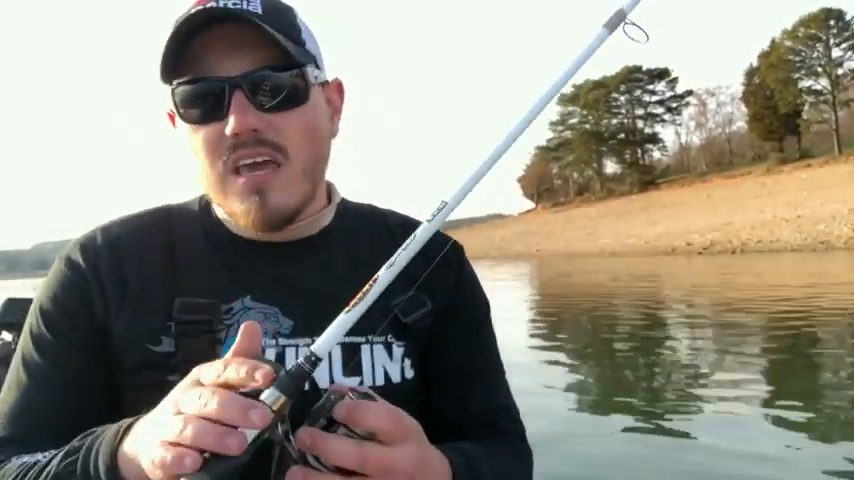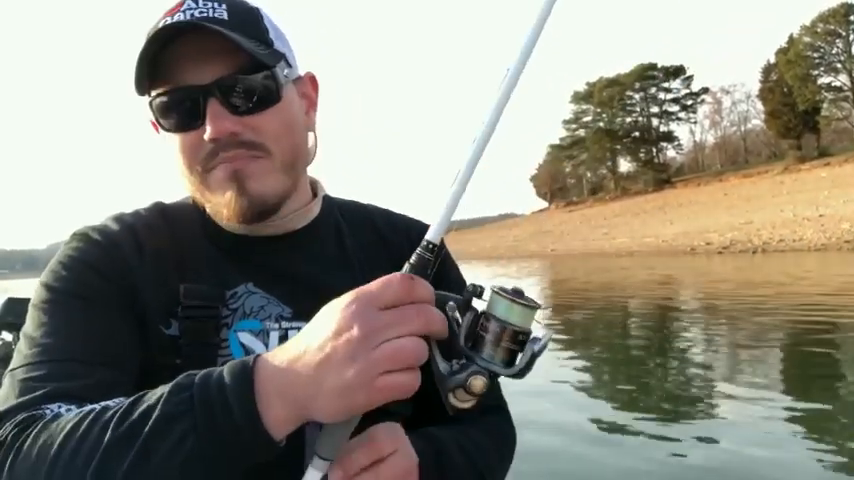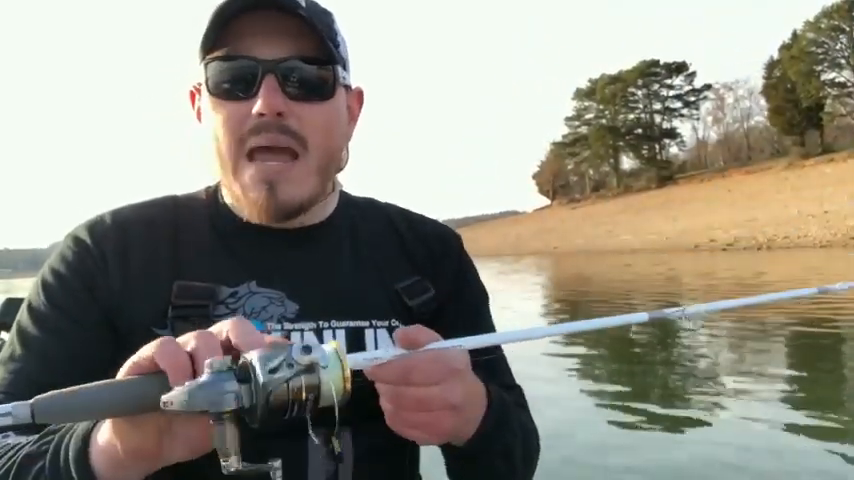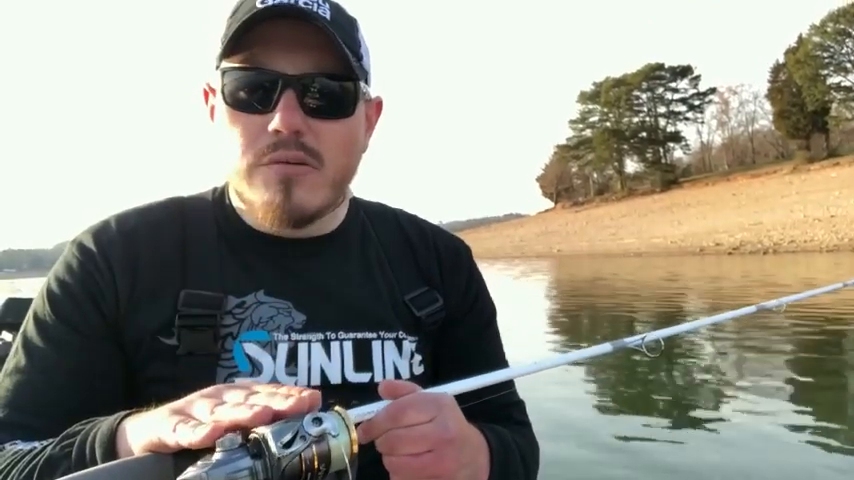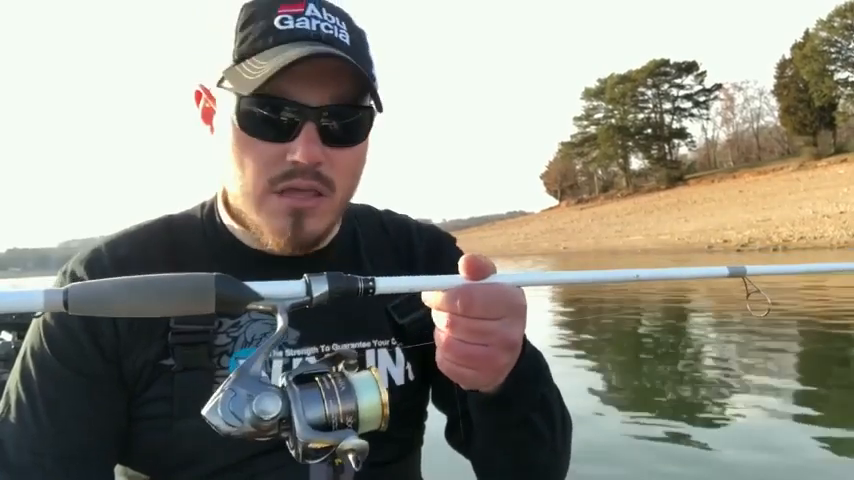Here it is. Let's start with the equipment. Duckett Go 6'9" medium heavy. In reality, the Duckett's medium heavy is really like a medium to most people. So that's what I do. I pair it up with an old spinning reel, but it's a good one. I like it. It's a Shimano Sahara.